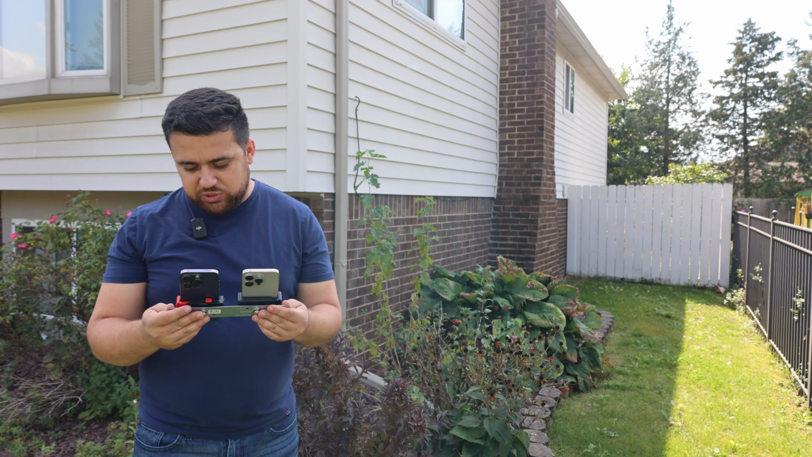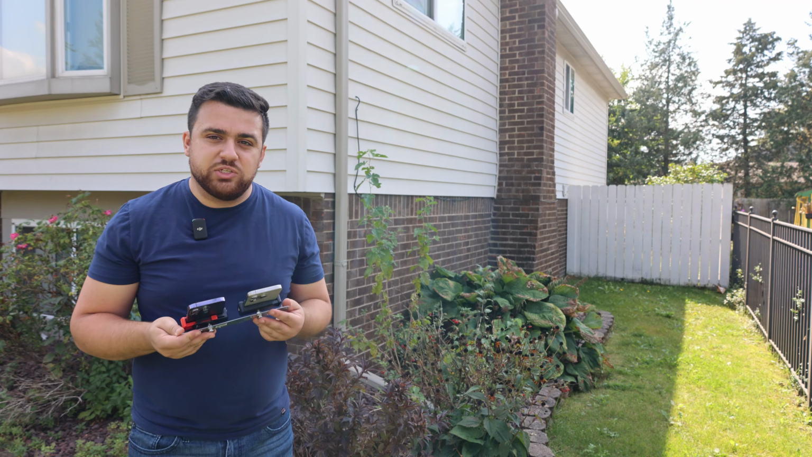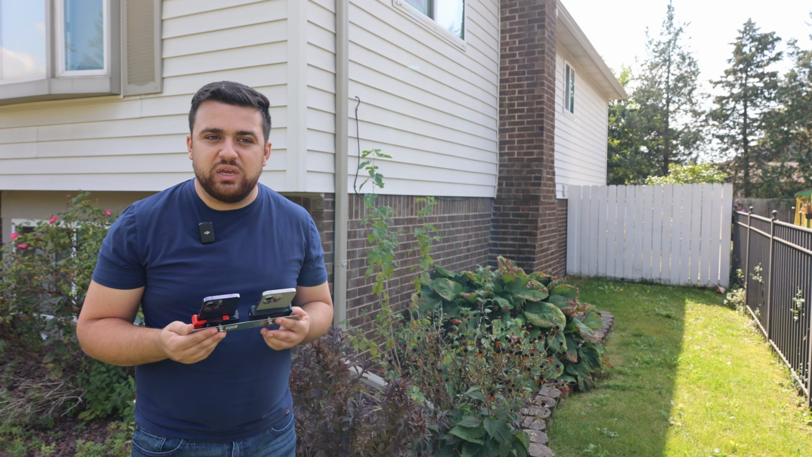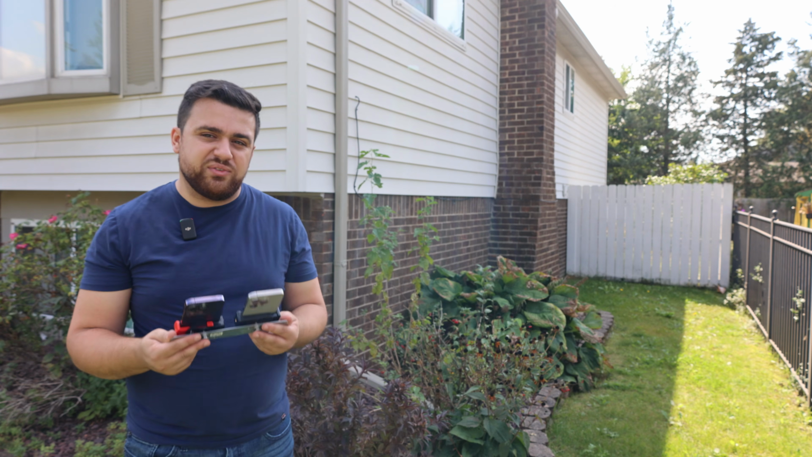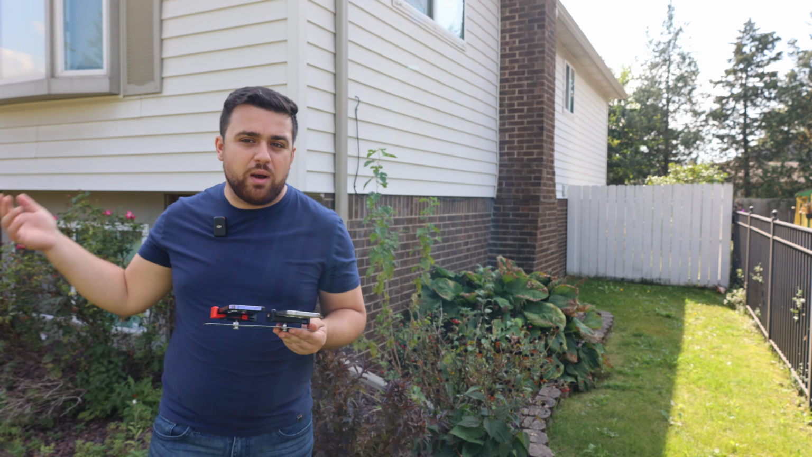And from what I can tell just by looking at this first experiment, it doesn't look like there is any significant improvement. Both the 14 Pro and the 15 Pro perform the same when it comes to drifting, especially when you're going around an object and doing SLAM.